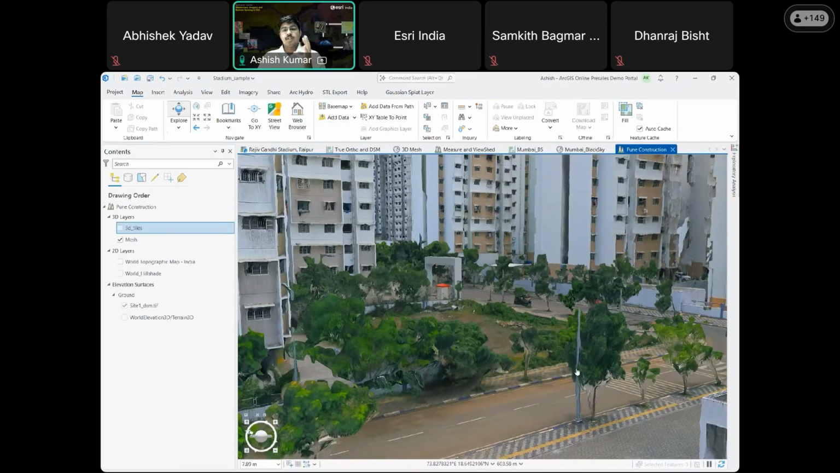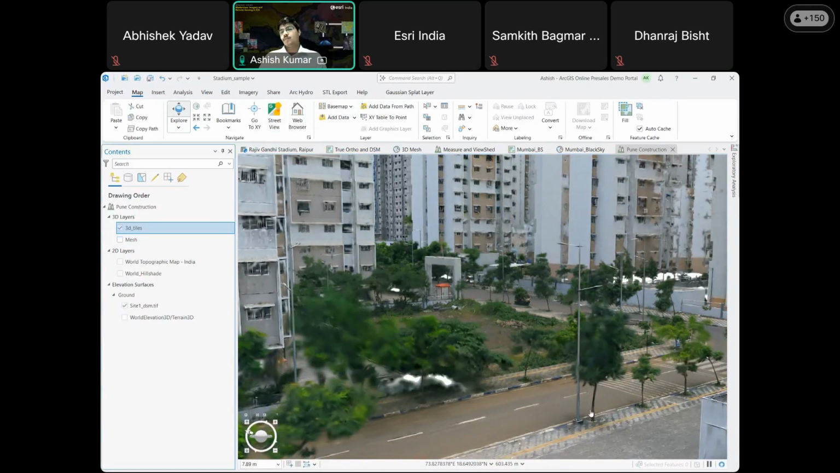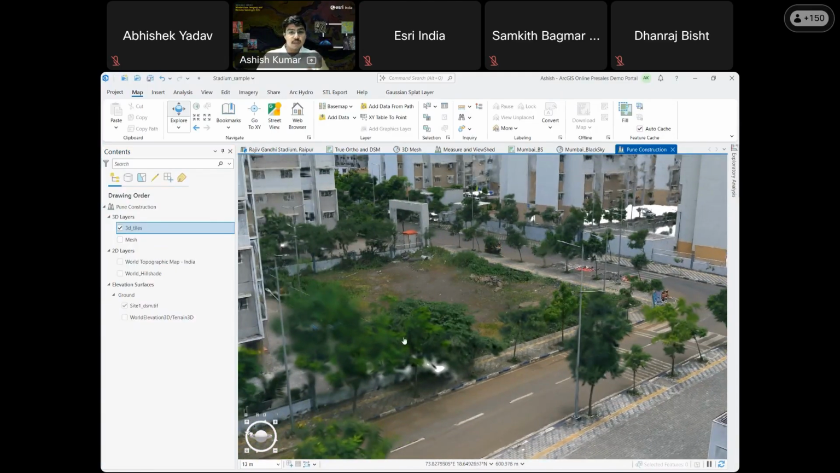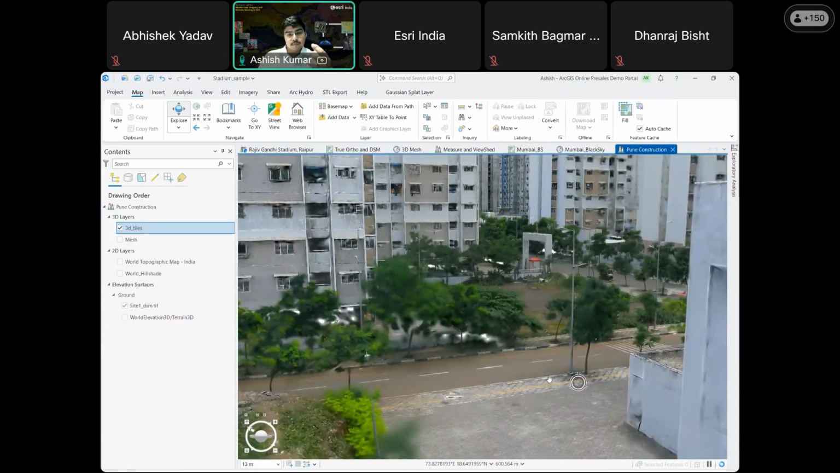I'll show you the contrast between the traditional meshes and the Gaussian splats. Once I enable the Gaussian splats here, you can see the trunks of the vegetation and the particular layers clearly visible, and all the things and clouds are derived more accurately and are visually appealing.